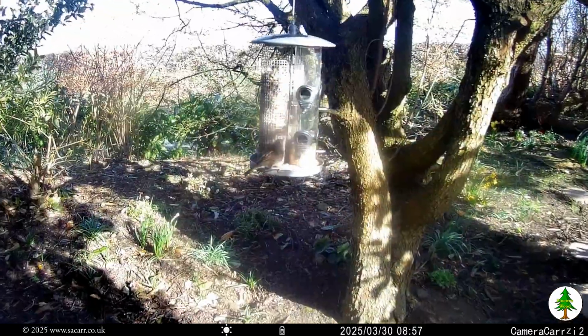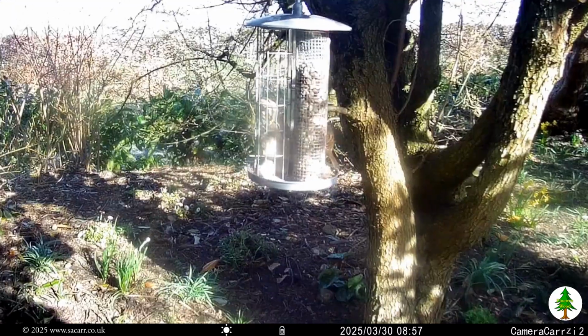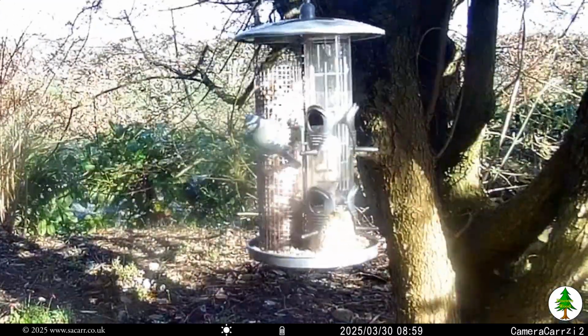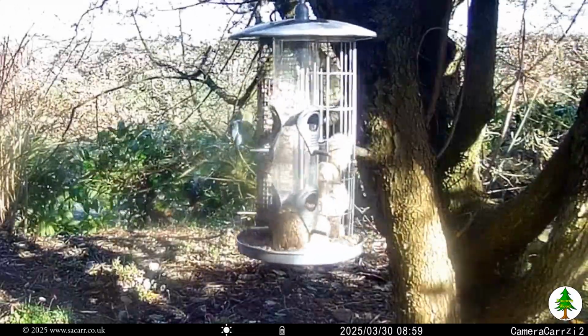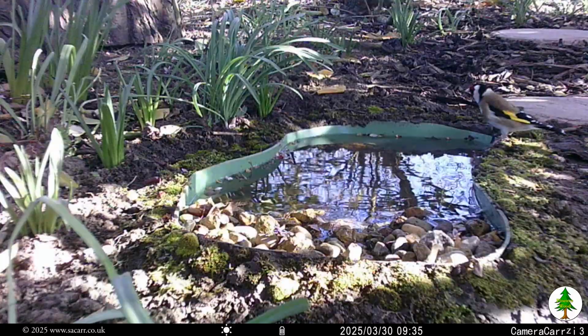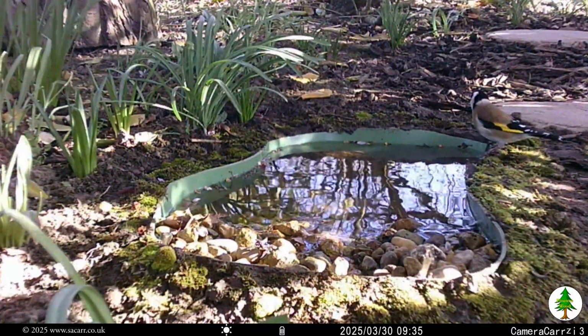The pigeon was the first to trigger it at 8:30 on Sunday the 30th. The bird feeder was busy with a breakfast bunch, and by 9:35, 2 goldfinch had dropped in for a drink at the new pond.